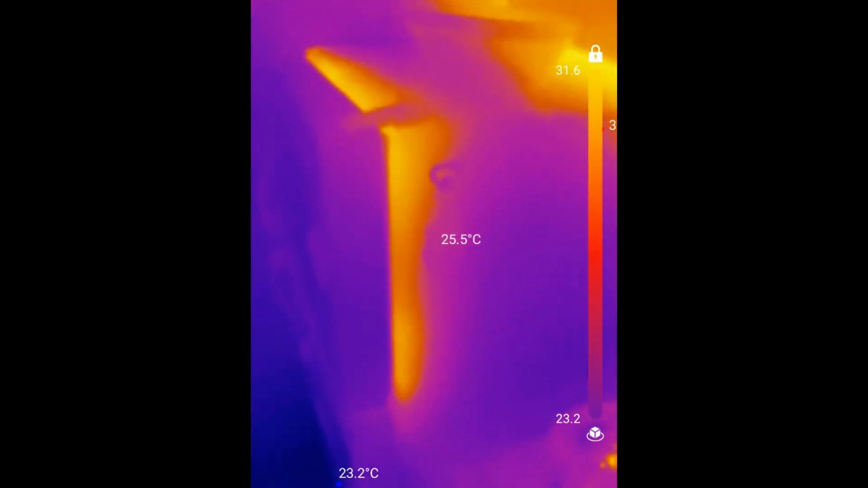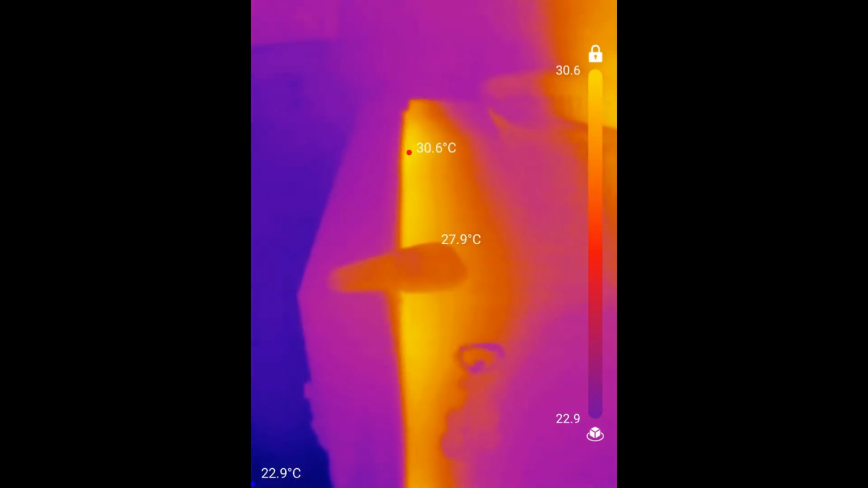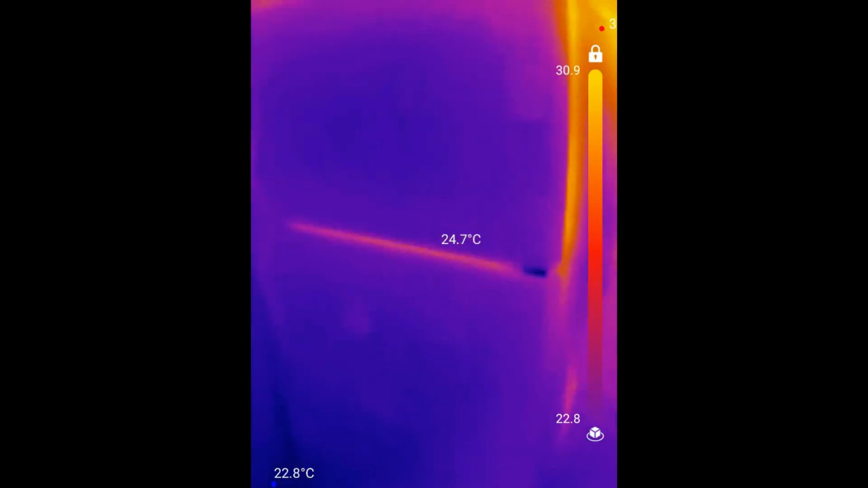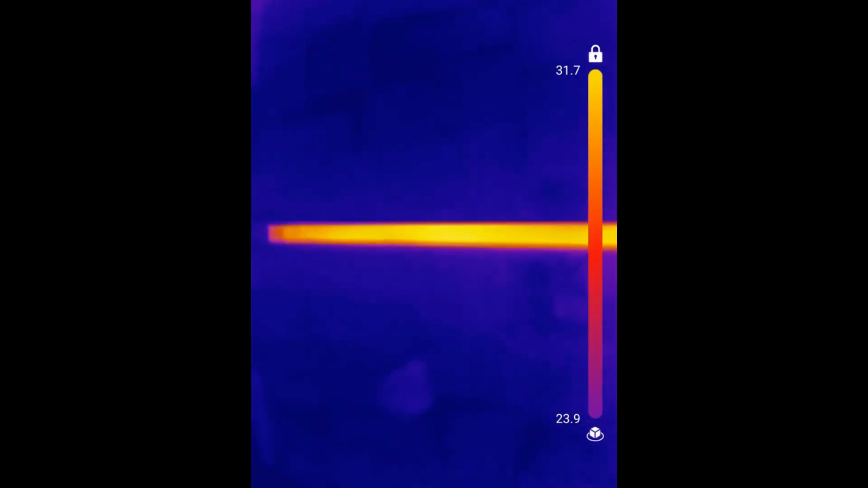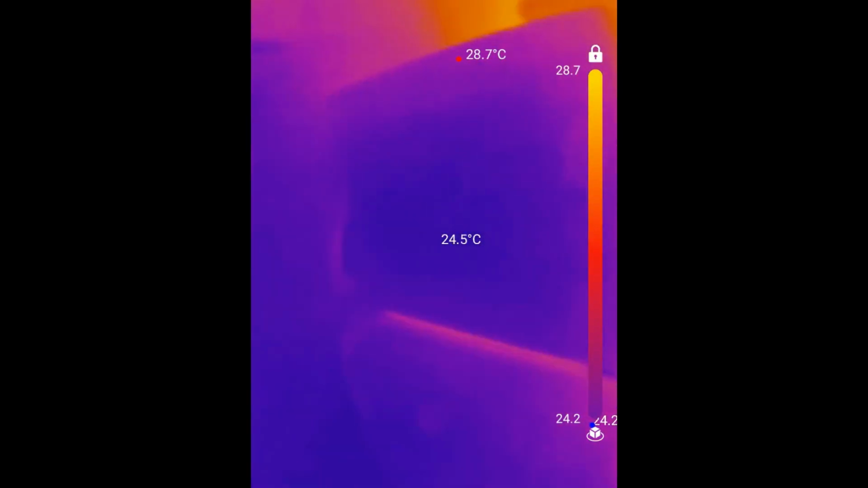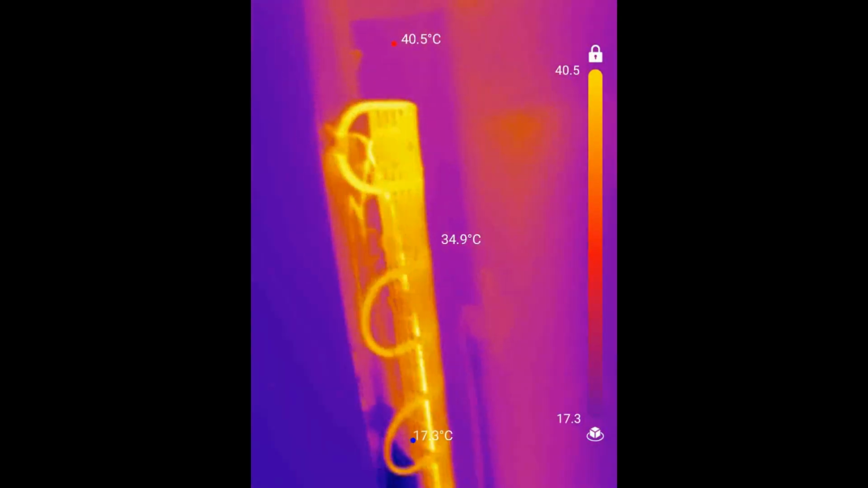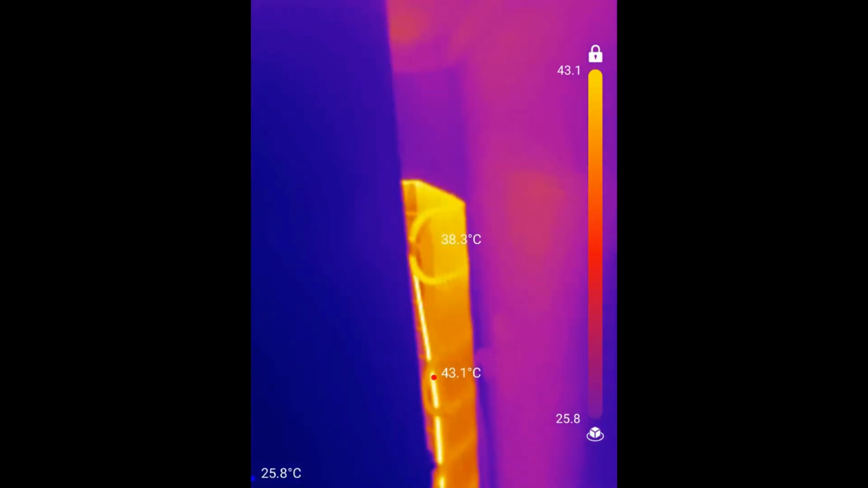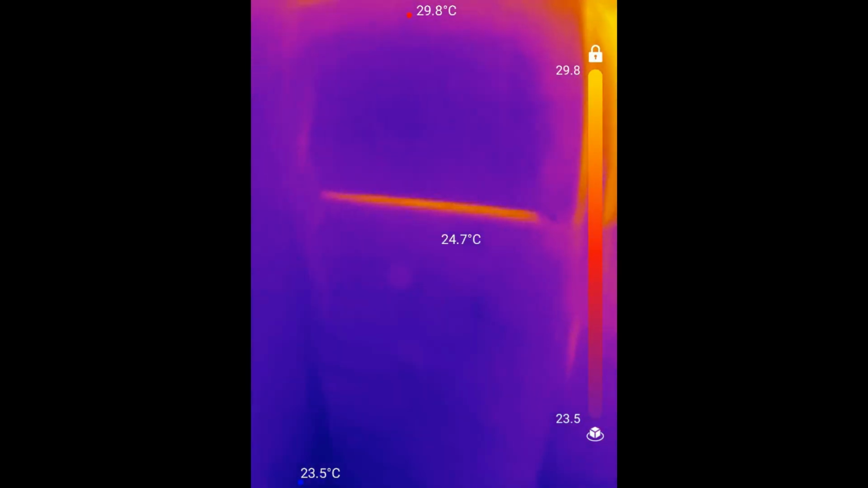Look at all those heat spots over here. Let's see, the highest temperature here, 30 degrees, right by the freezer door, and all around it, going as high as 31. And the problem with it is not that, because you can check the back, is this getting hot? It should be, and it is going all the way to like 40 degrees and radiating all that heat, so that is fine.